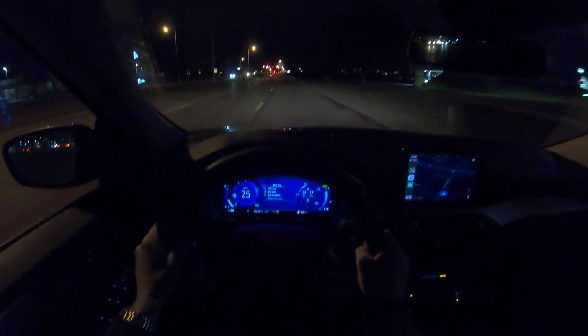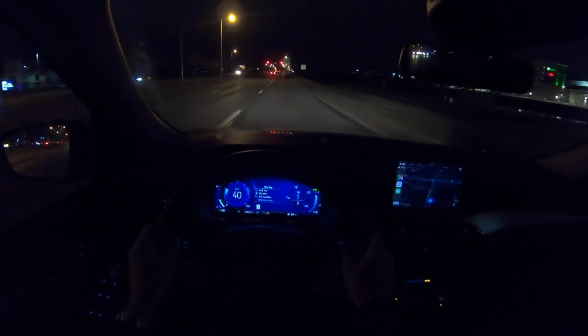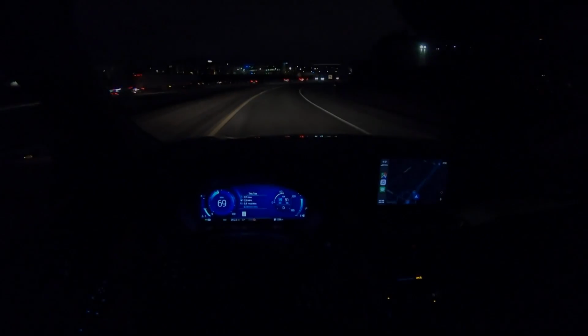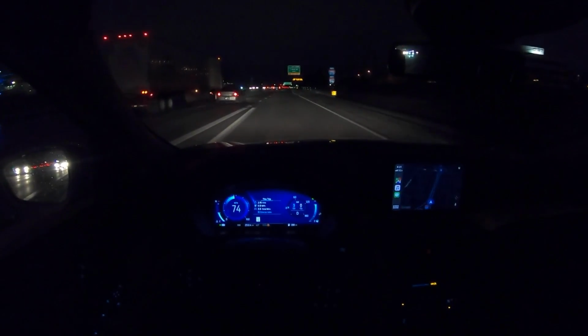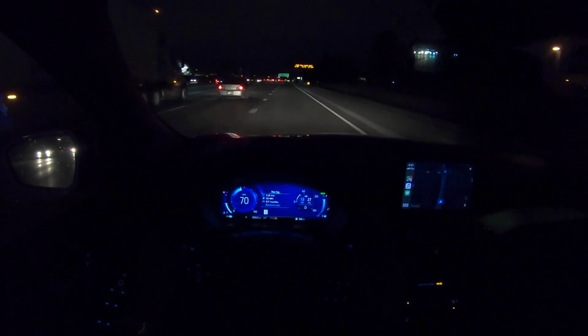This thing has great turn-in. It has a faster steering rack than you would think for a crossover. One of the few CVTs that I don't completely hate.